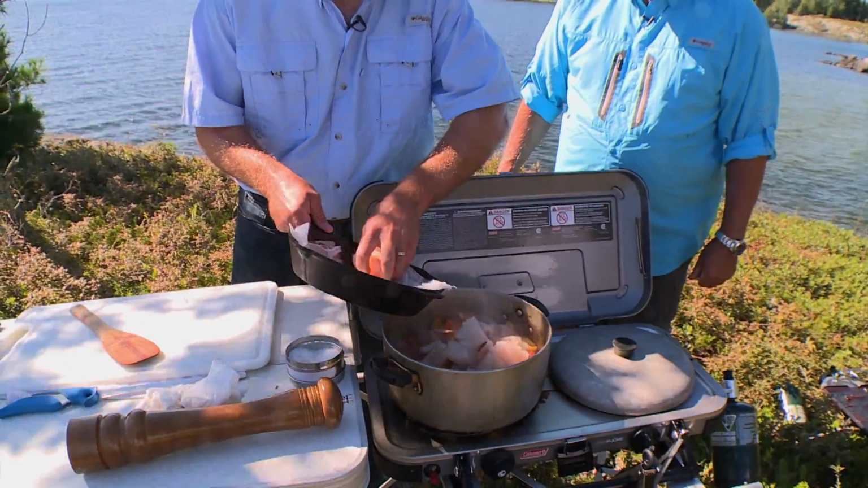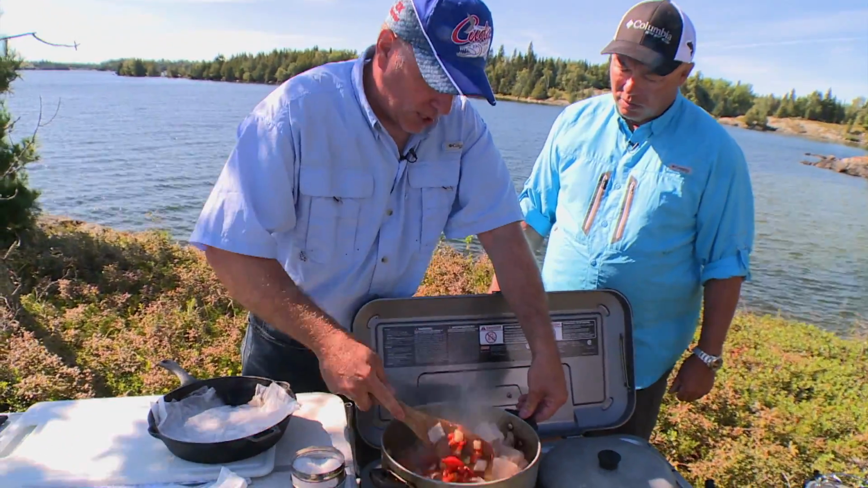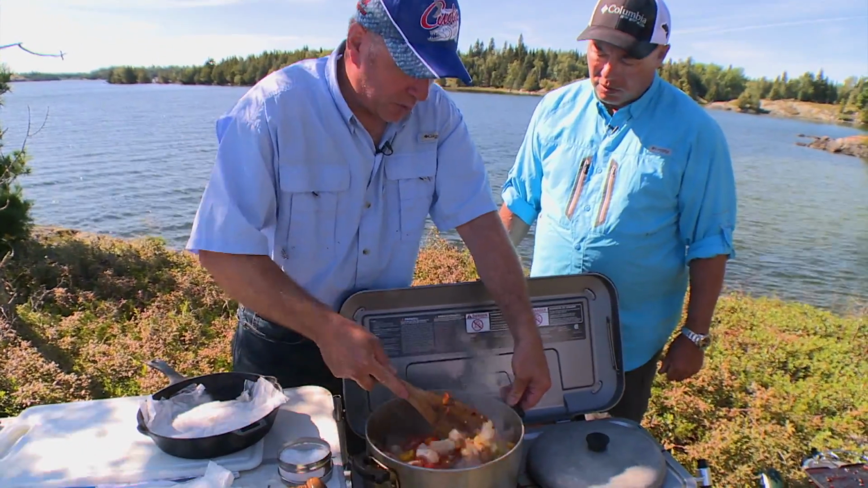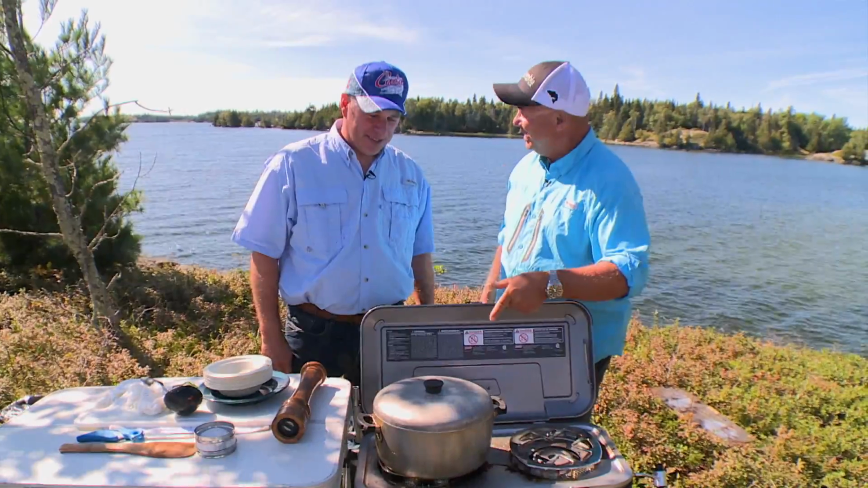And after this point here, we're gonna just incorporate it, just gentle, get that fish down in there, put the lid back on, and then we're gonna cook it for another 5 minutes. Okay, through the magic of TV, 5 minutes has passed. Is it ready? It is ready.